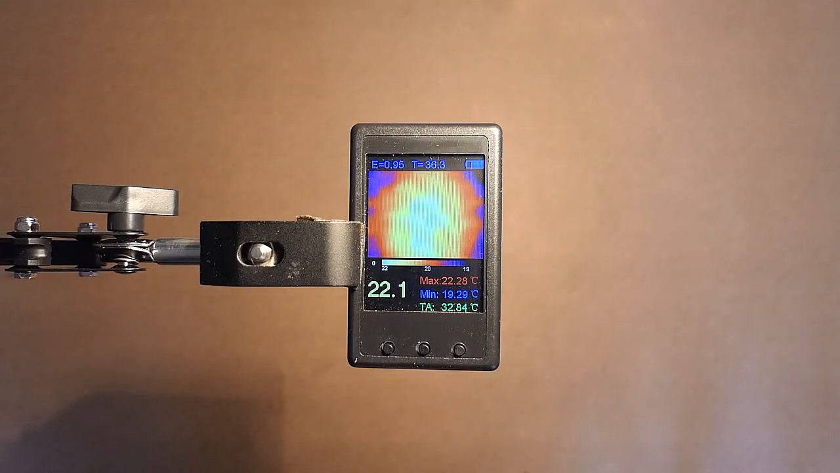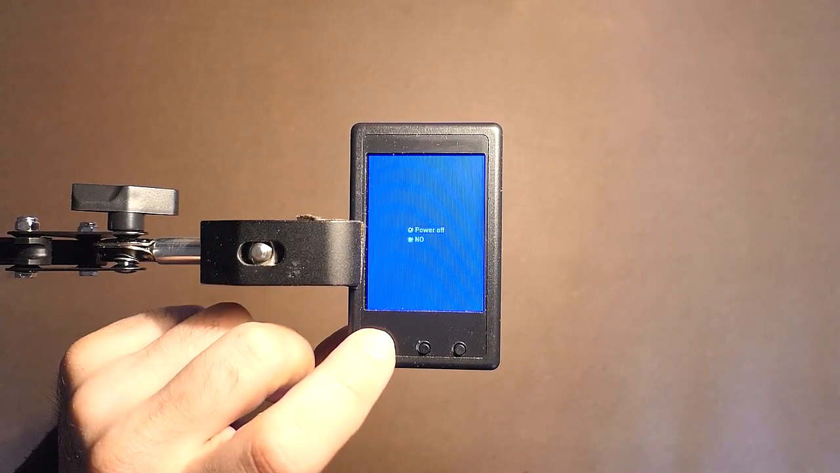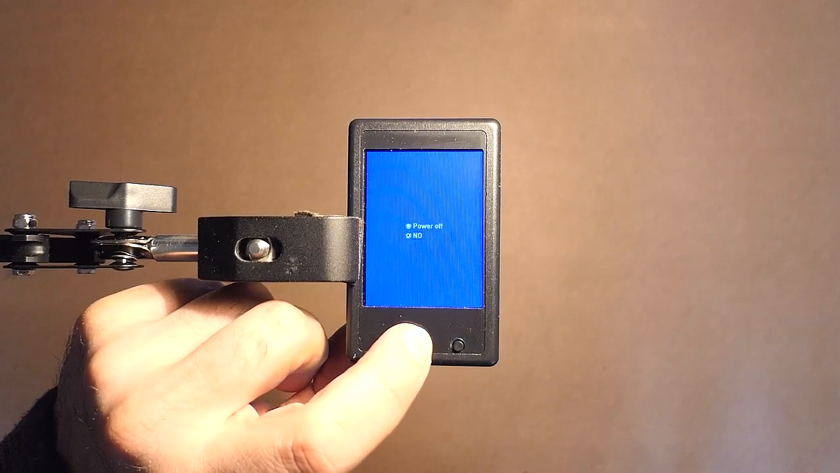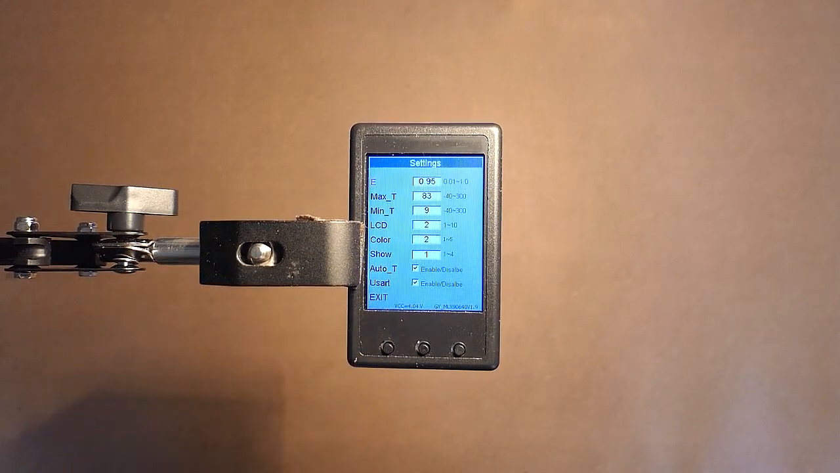Let's enter the menu. 2 seconds. Sorry, it was more than 2 seconds. No. And here is the menu.